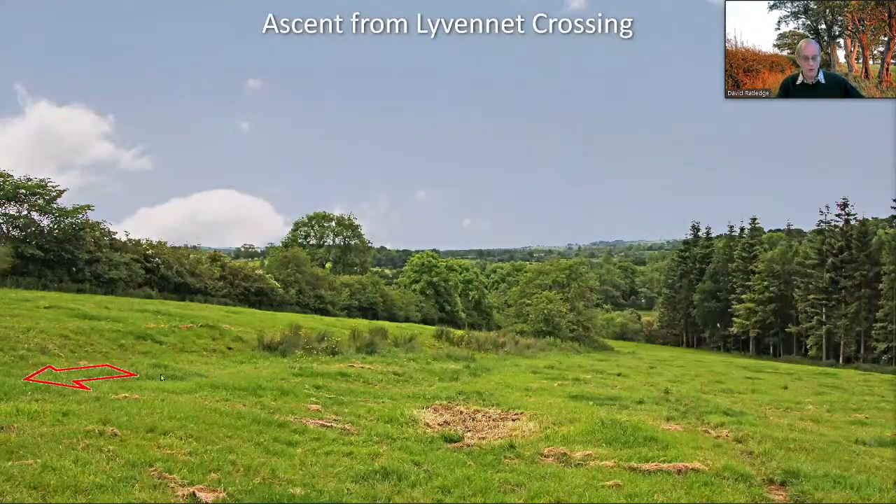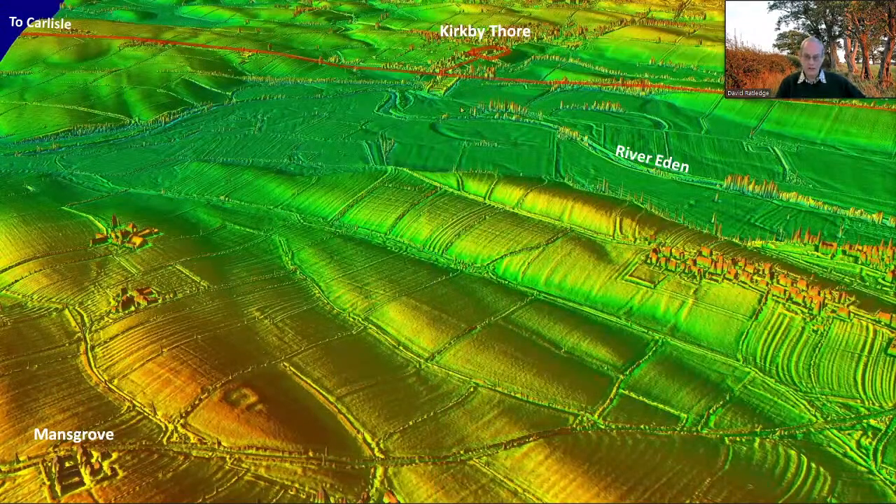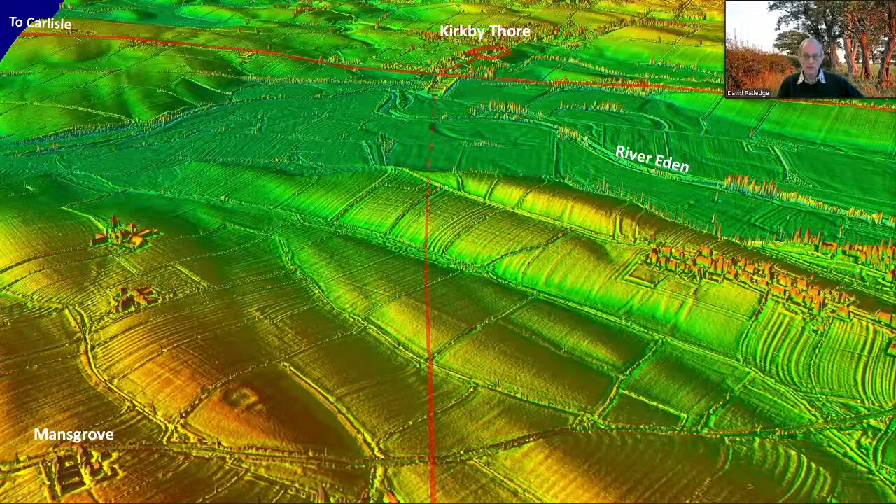This is the only piece I could find that looked like a Roman road. This is where it's crossed the Livenant Valley and coming up. Quite clear there, coming up, bit of a cutting. And on to Kirby Thor. This gives you an idea how faint it is. It's there, but gosh, you'd never have spotted that without lidar. And on to Kirby Thor.